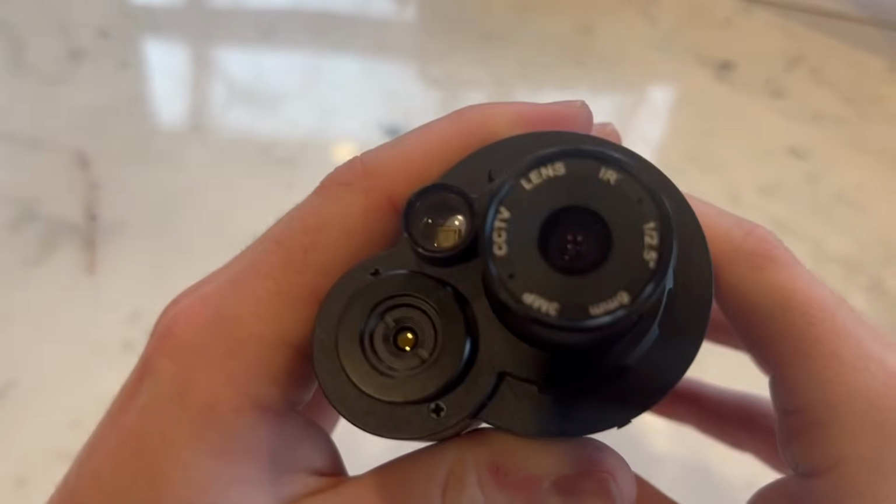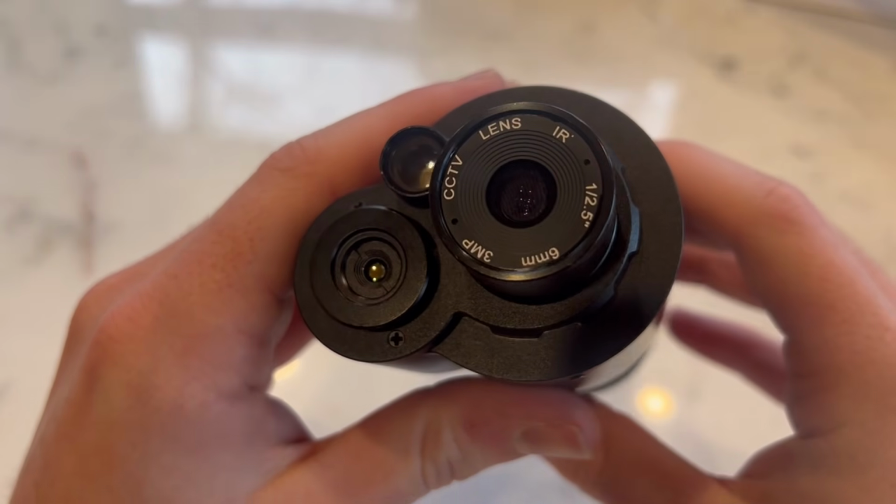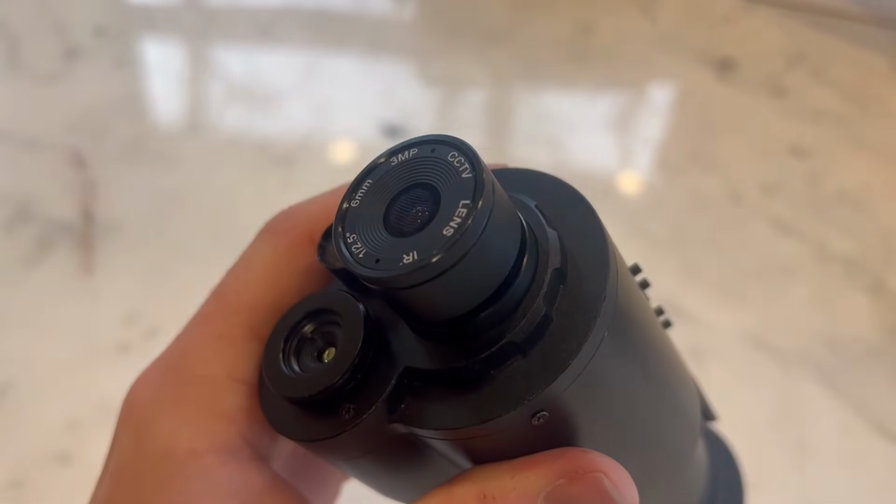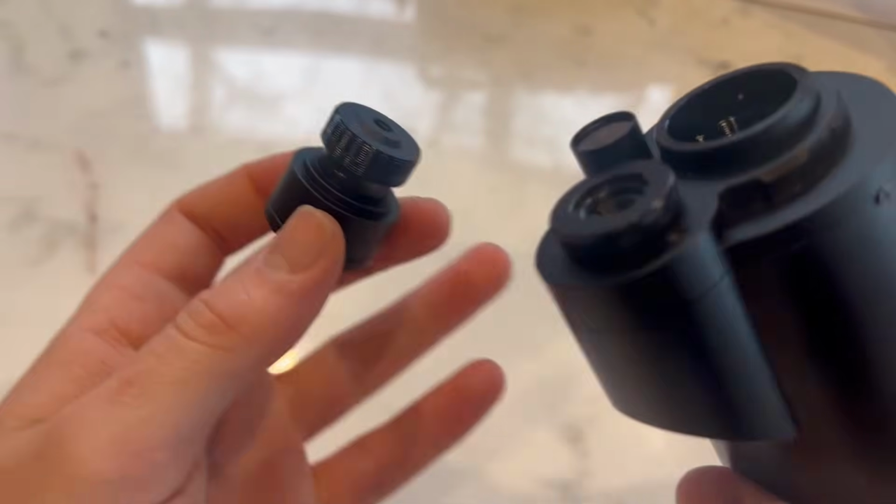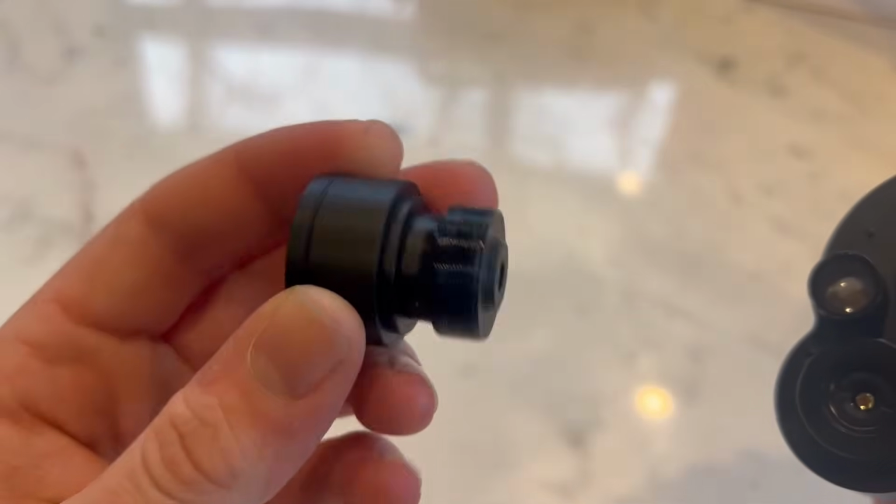In the center is a 6mm CCTV lens with a 25-degree field of view for the IR sensor. The lens spins nice and smoothly. It has quite a short throw, as adjusting from a 10-inch focus to infinity only takes about half a turn. If you spin it far enough counterclockwise, the lens will just come out of the device, exposing the sensor. While this has never happened to me in normal use, it is still slightly concerning.